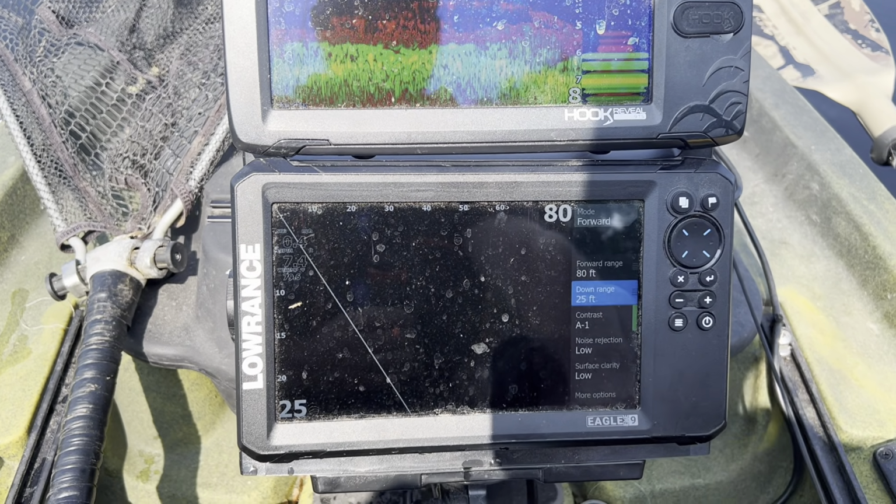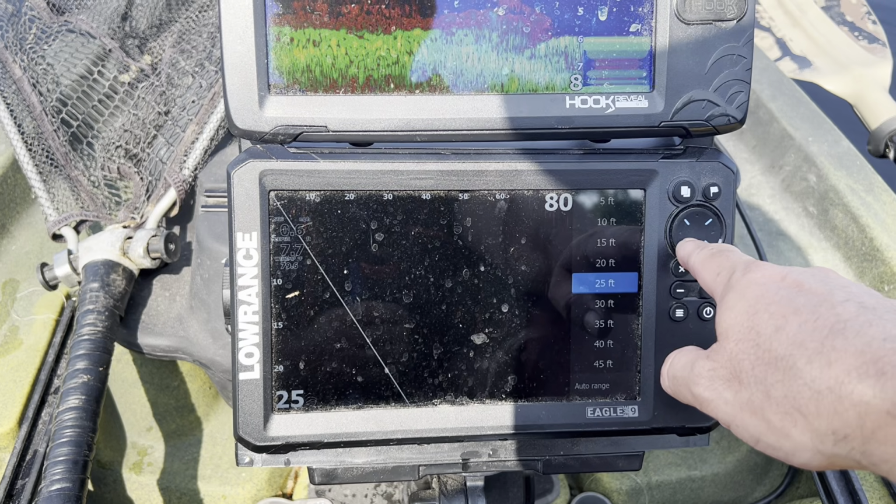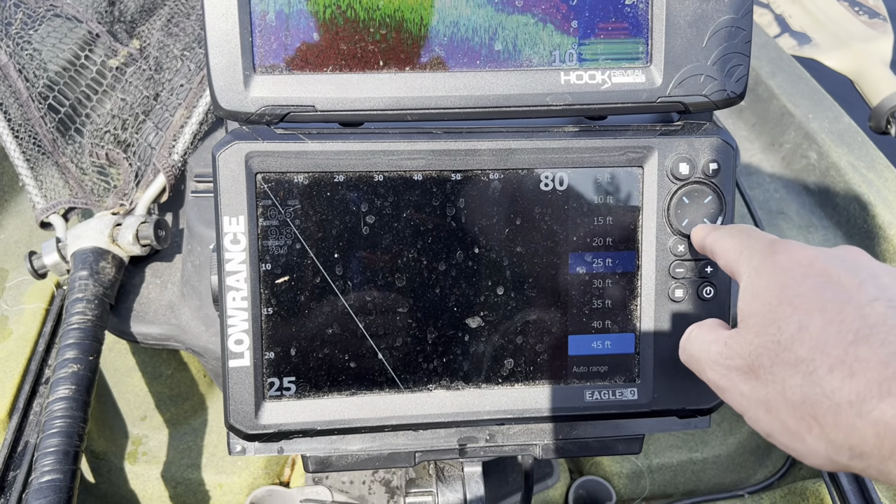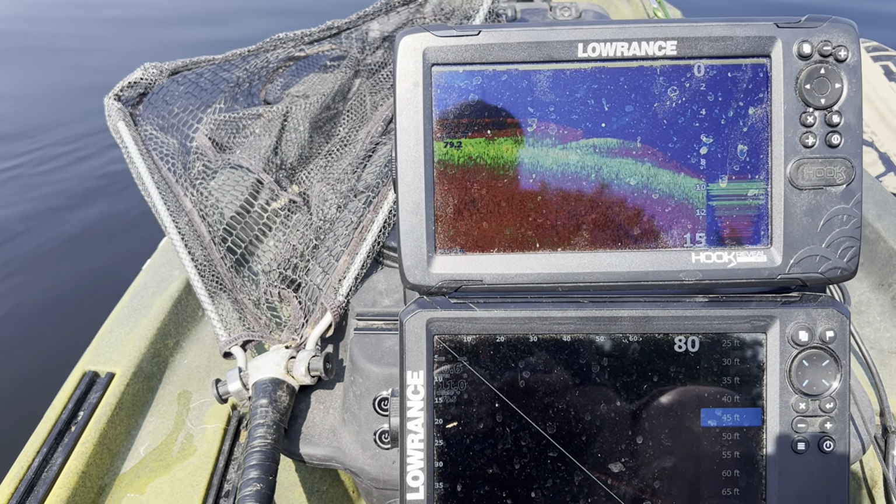So we'll go back into my settings here, and then we'll click that. Some waves are going to tip me here. So then we'll go 45 feet. It's going to get wobbly here for a little bit.